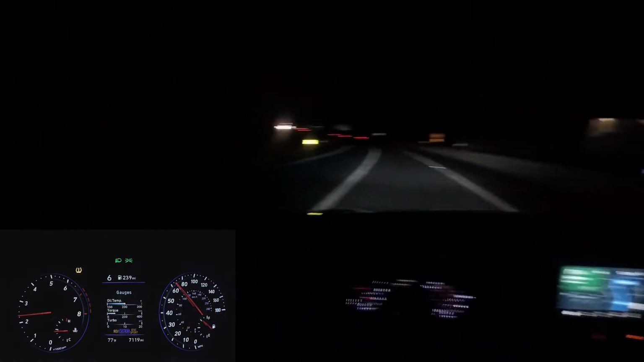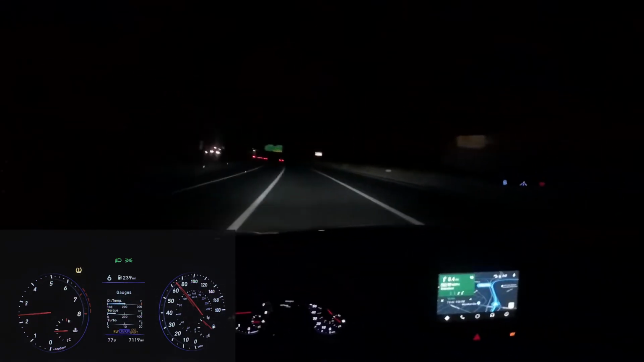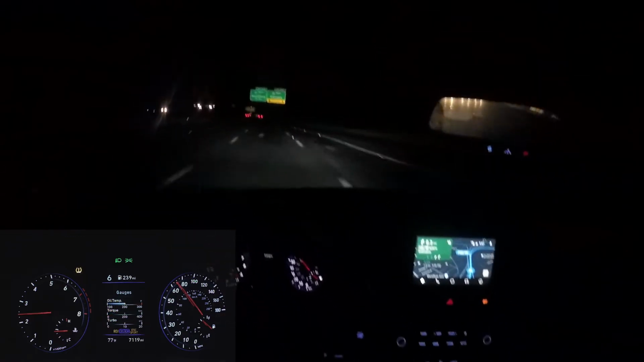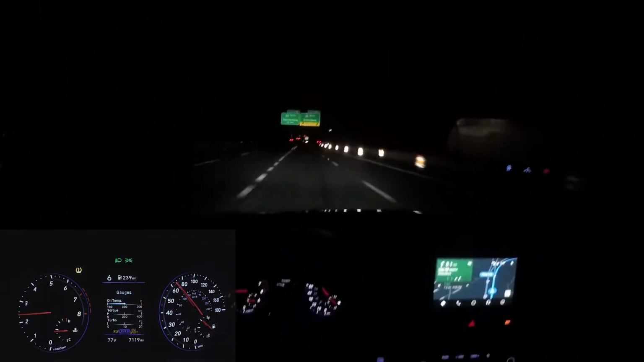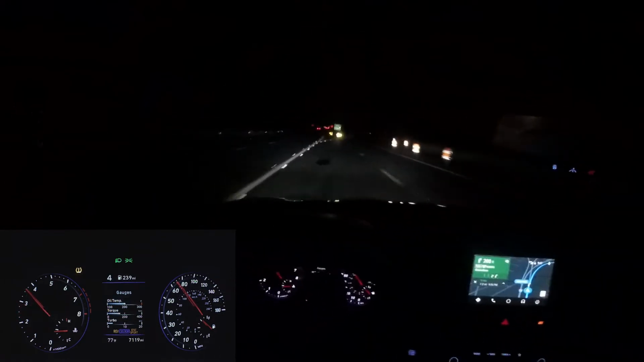There's a lot of traffic out to be nearly 10 o'clock at night. I was gonna do a couple little pulls for you guys, but all I can see is like a million headlights in the rearview mirror, and you never know when one of them might be a cop. There's fourth gear. Let's see what we got here.